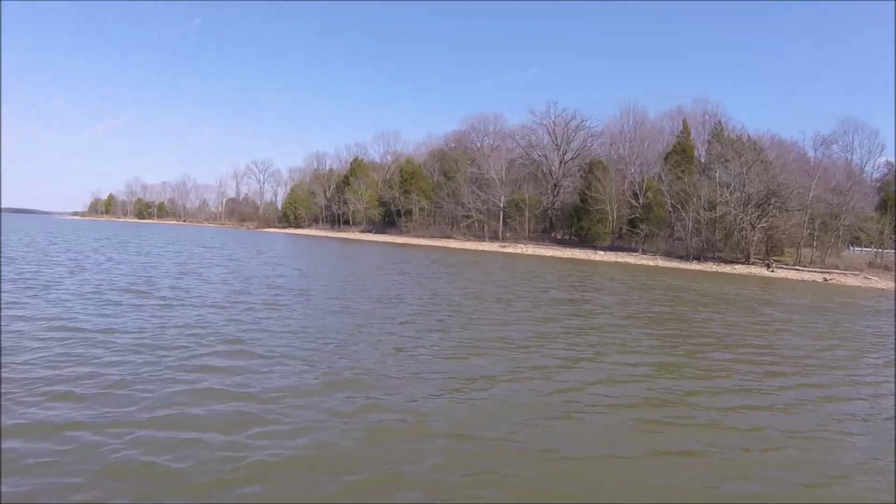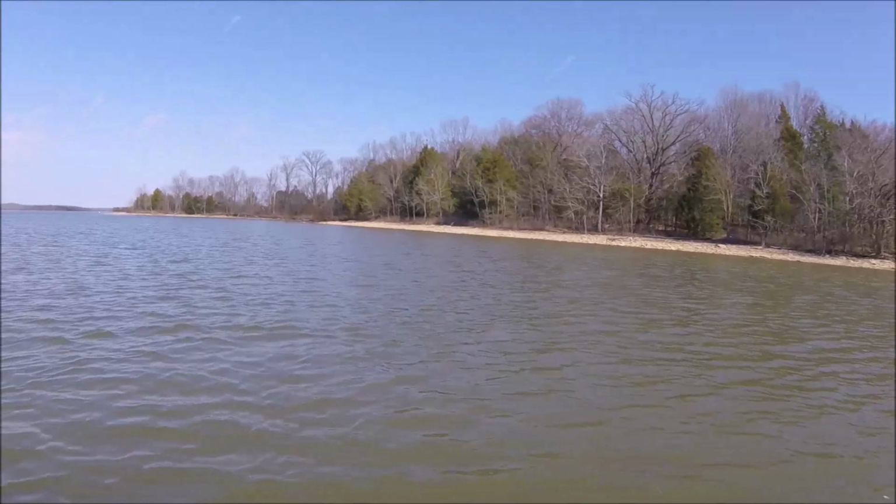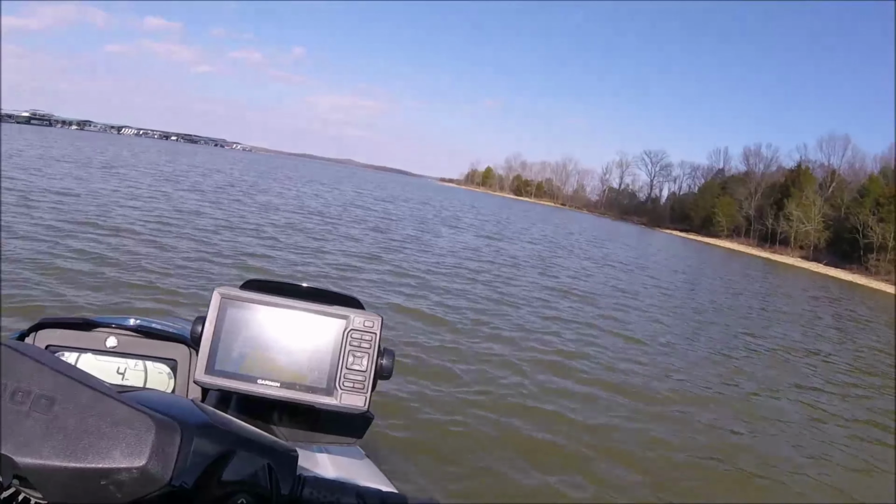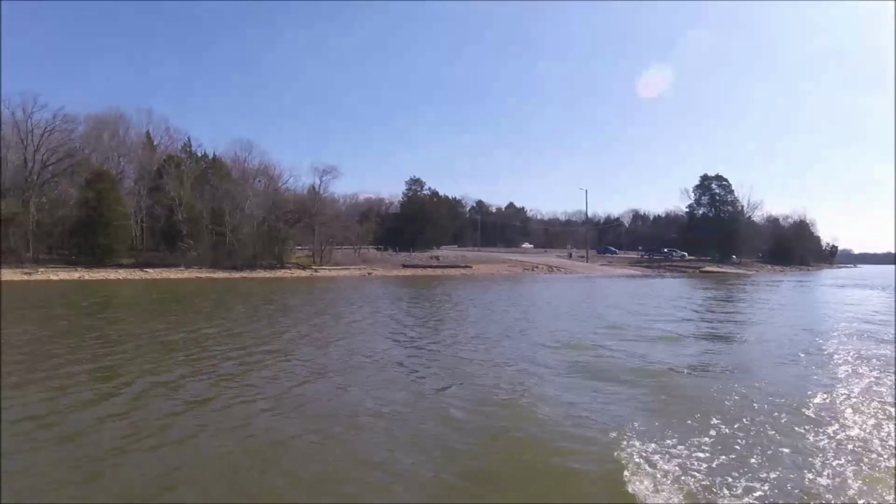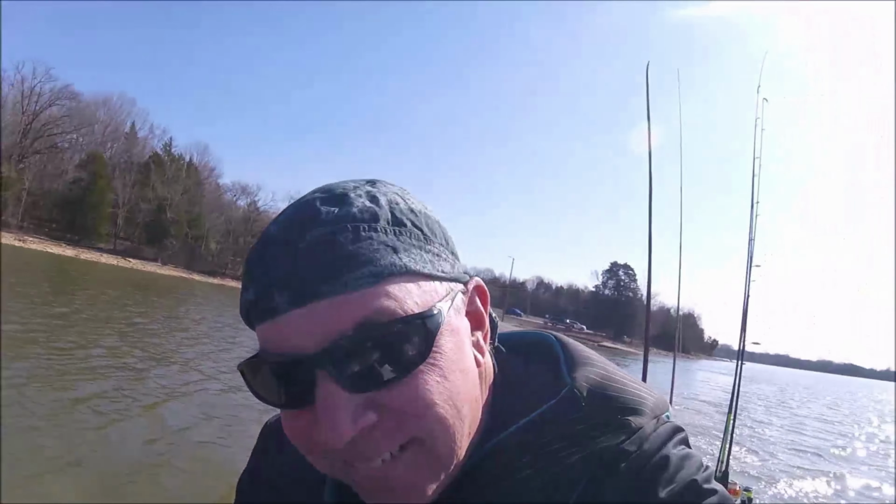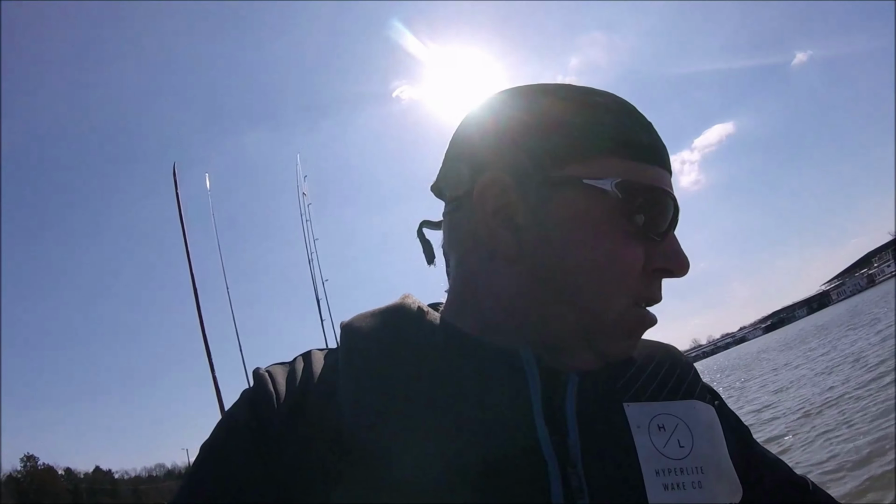Water's down about 2 feet, 488.19, and 490 is our summer pool. So you know, it's pretty good to go just about anywhere within reason. So we shall return shortly, hopefully with some crappie in the boat, in the jet ski. That's the hope today.